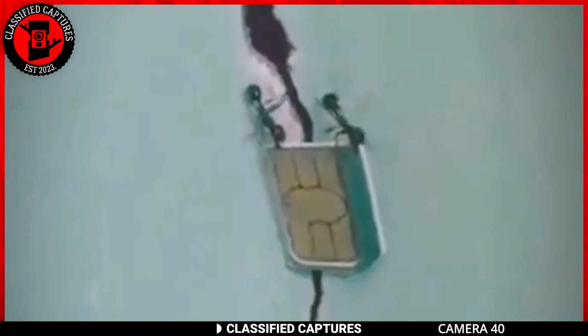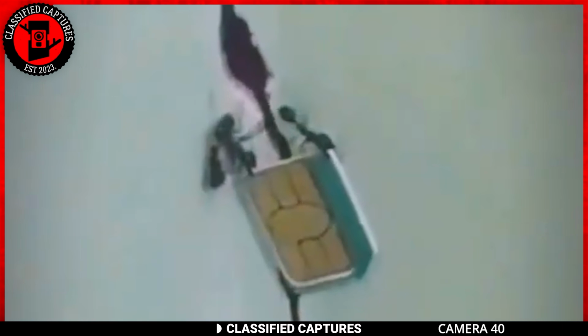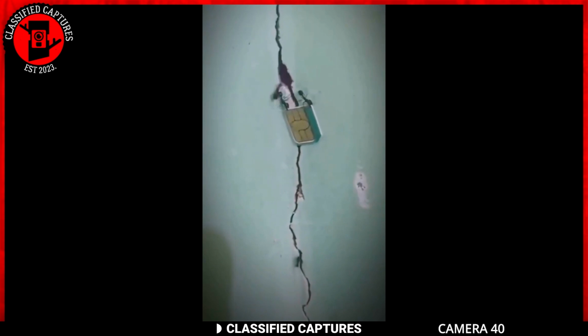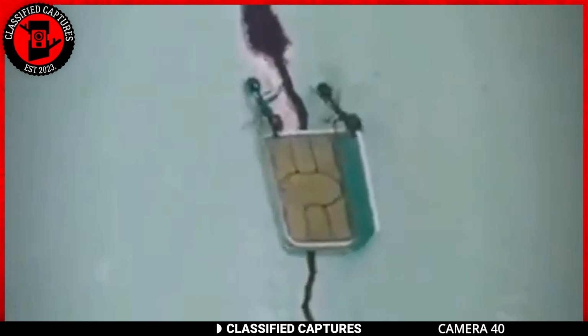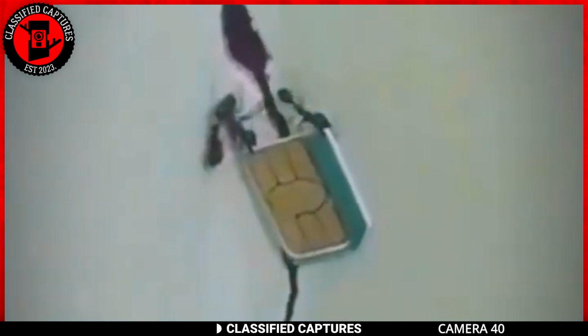Imagine a bustling ant metropolis where information seamlessly flows through their own version of cyberspace, all facilitated by the humble SIM card clutched in their tiny mandibles. That's actually a scary thought. But why do you think these ants are stealing these SIM cards?